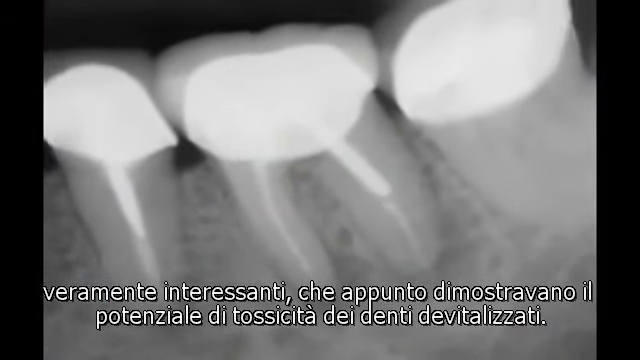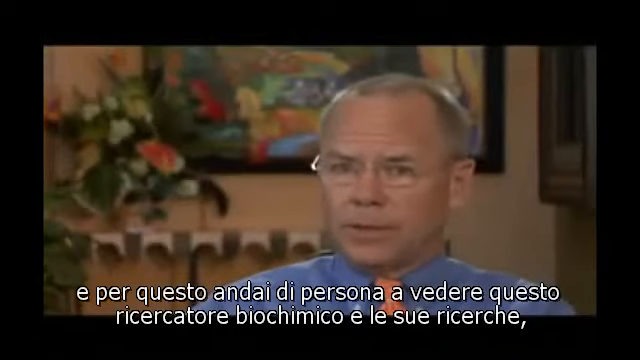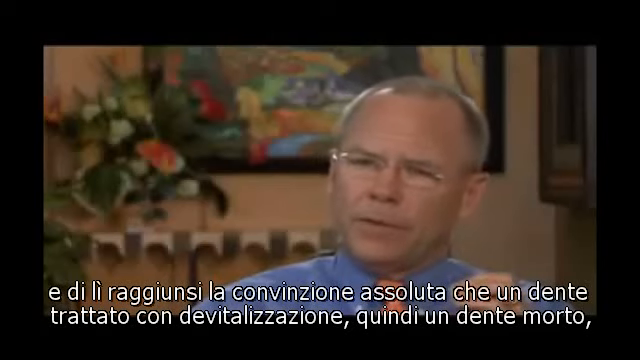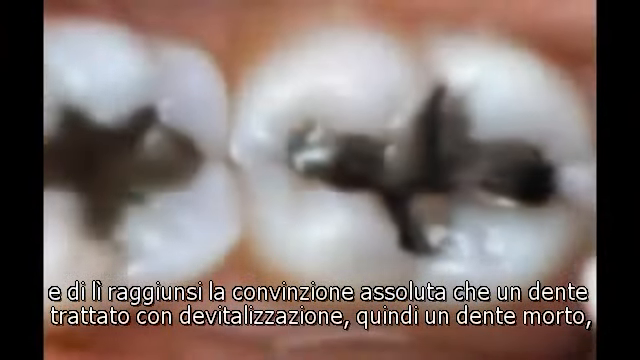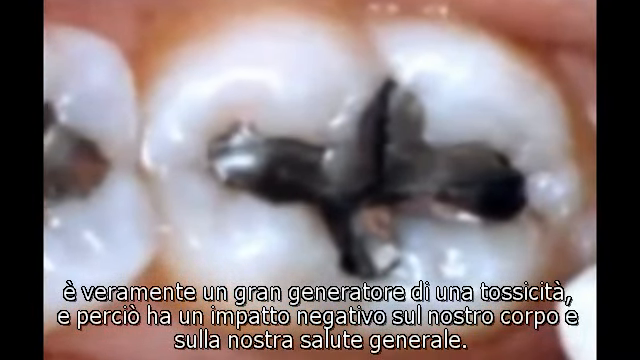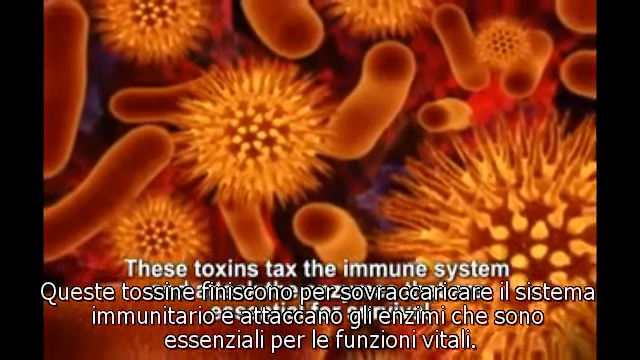I could hardly believe it when I began to read it, and then, quite frankly, I went to see that biochemist and see the research, and I became convinced that a root canal tooth, a dead tooth, truly has a toxicity associated with it that can so influence our systemic health that I could no longer do a root canal in good conscience.